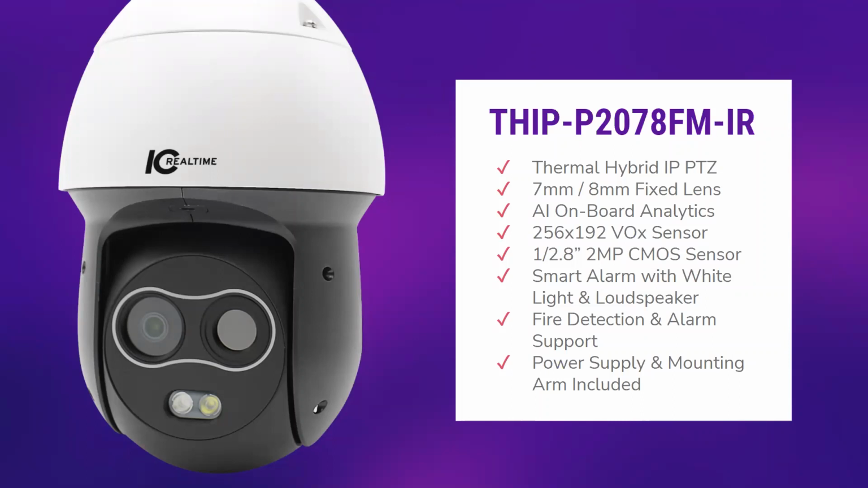So to utilize those other lenses, whether it's a dual lens or a quad lens camera, what you're going to do when you're adding that camera is you're going to manually add that. If it's a dual lens, 2 times. So you'll enter in the IP address, the username and password, and you'll add that device, and that'll be channel 1. That'll be the first lens on the camera.